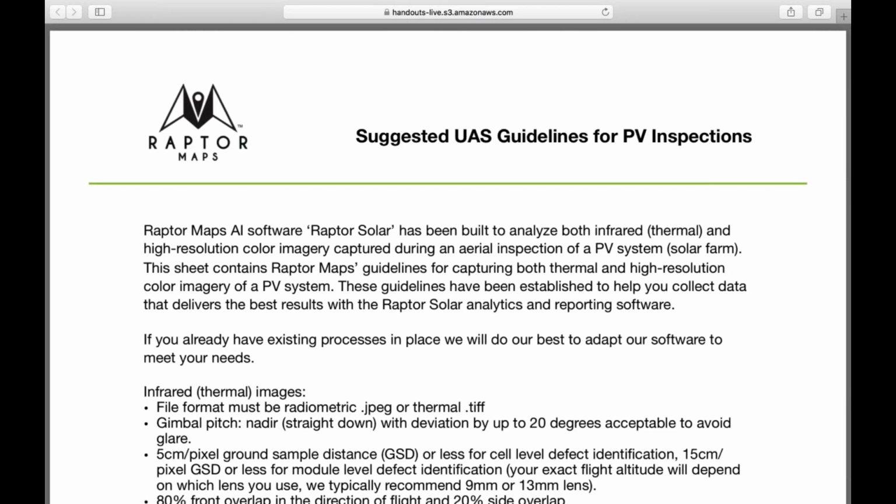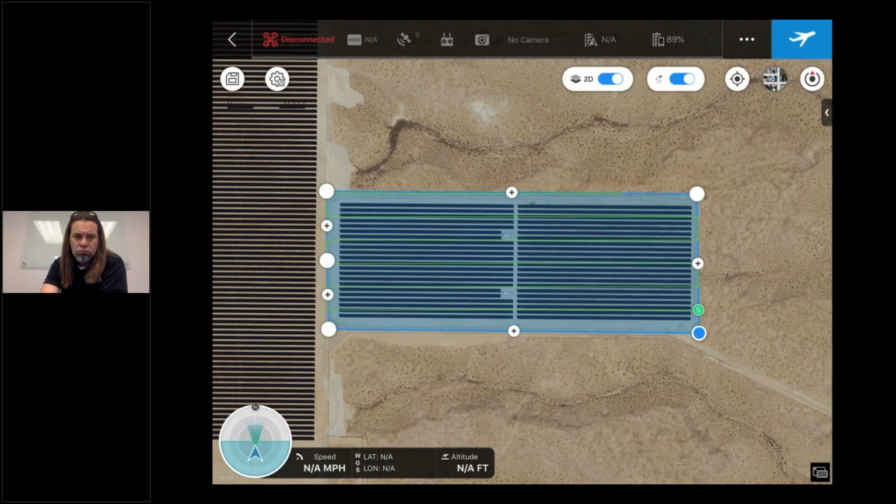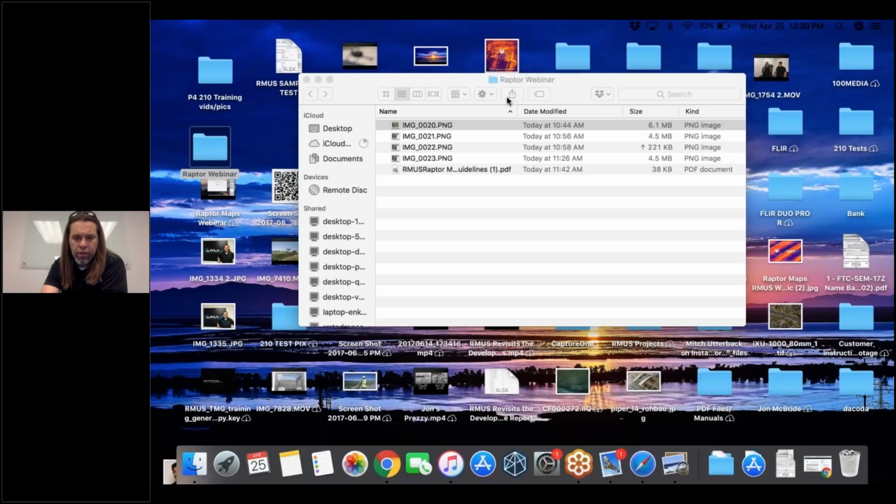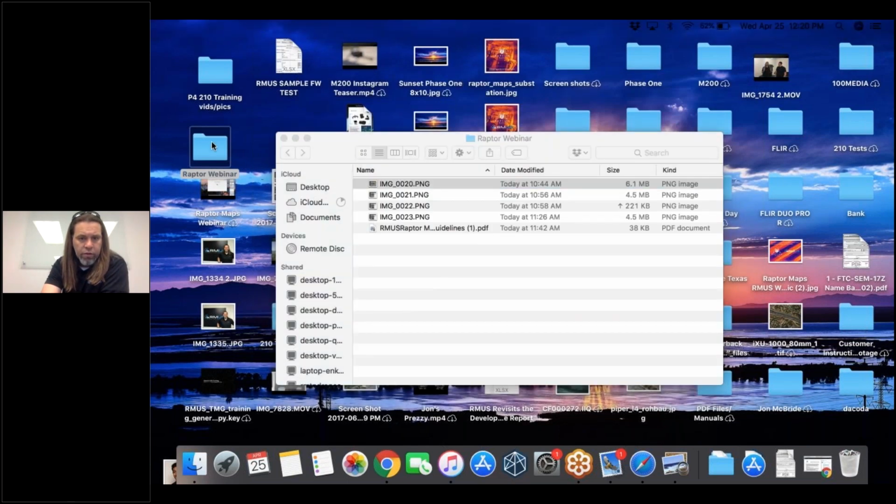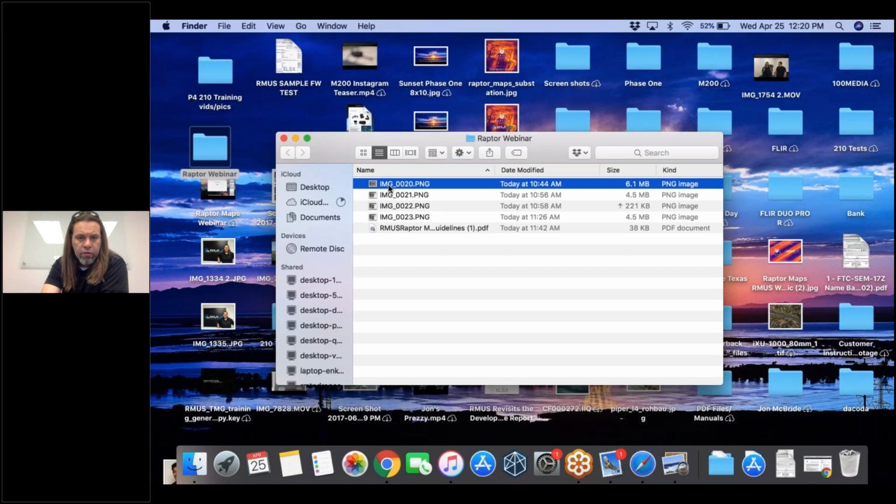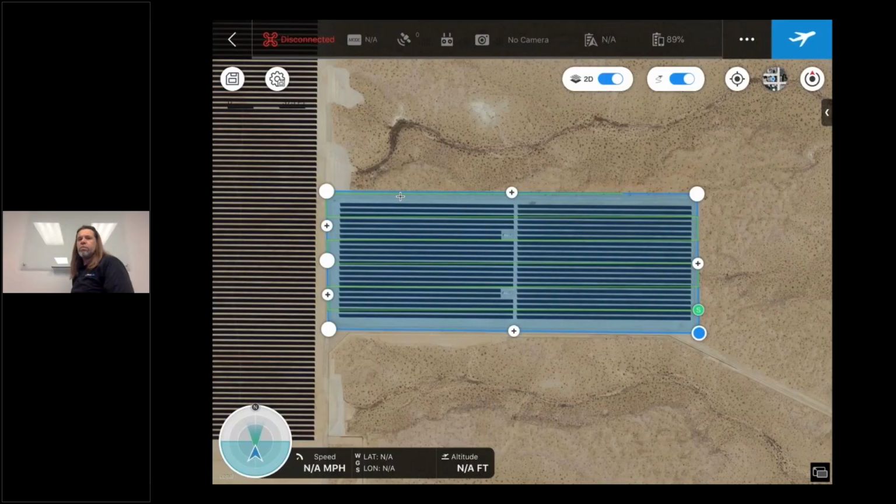Perfect. Okay, so let me go back to, all right. Should be able to see me and my screen, I'm hoping. Yep, I can see you. Okay, and then I just wanted to show this one picture, and I hope that's going to work out here. Can we see that image there with the solar field? Mm-hmm. See that? Okay, good. All right.